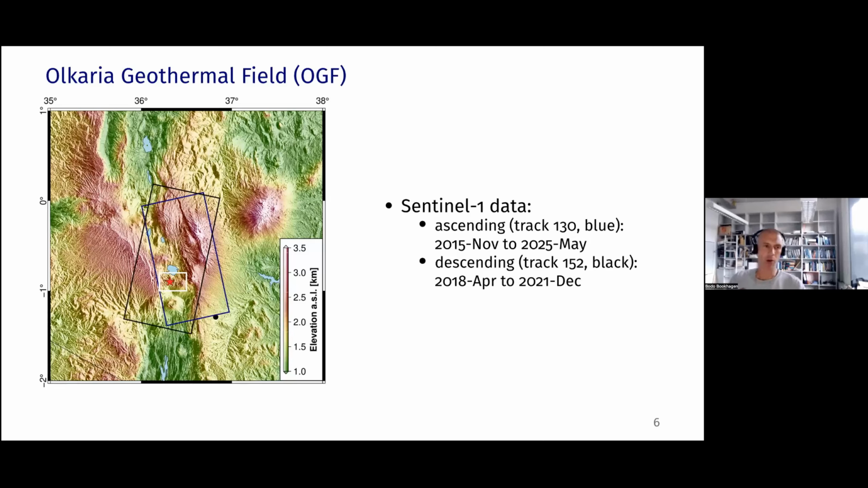The data that I'm going to look at today is mostly Sentinel-1 data. So I'm going to use a time series that goes from November 2015 to May 2025. This is very similar to the data that Kyle presented in the first talk. I'm also adding the descending track. It's a shorter time series because there were too many interruptions in that track, but it helps us to understand